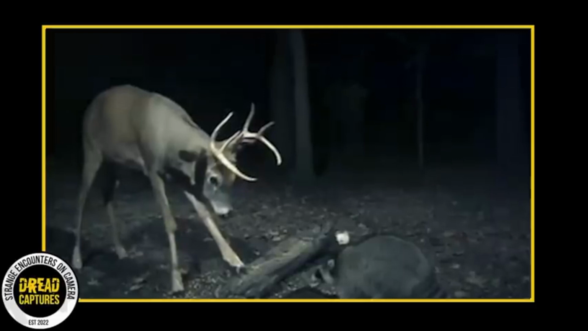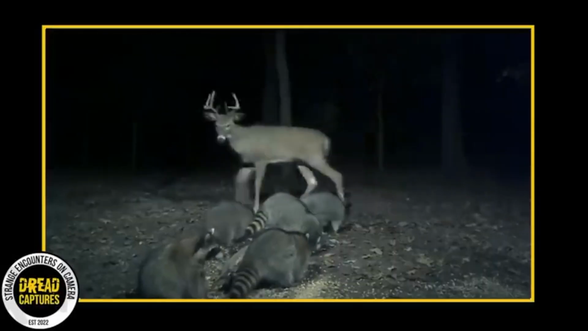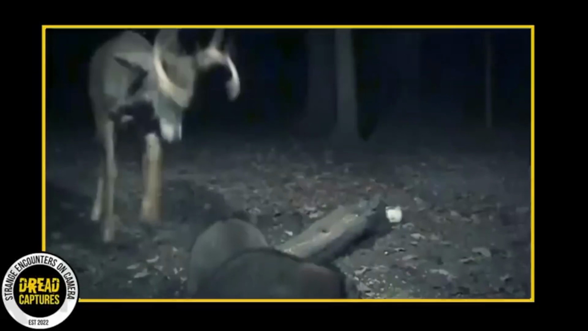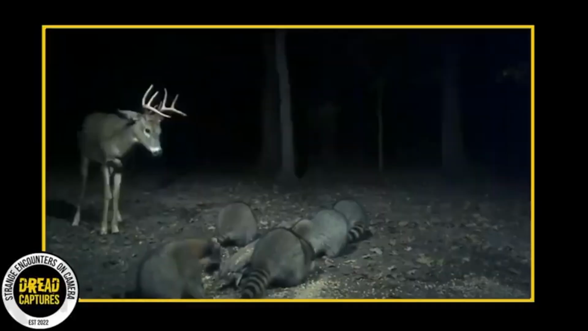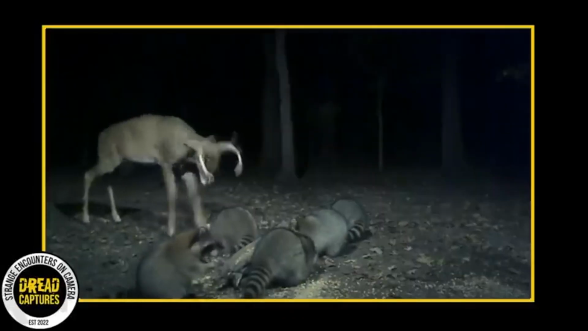This clip was taken from a farm where, you probably won't believe it, but these deer and raccoons normally interact and are quite peaceful. But as this 8-point buck stumbled upon a group of chubby raccoons stealing his corn, he was pretty annoyed. And he was determined not to let any of them get away with it. As he loudly grunts, he pushes them out of the way and claims the pile of corn for himself.